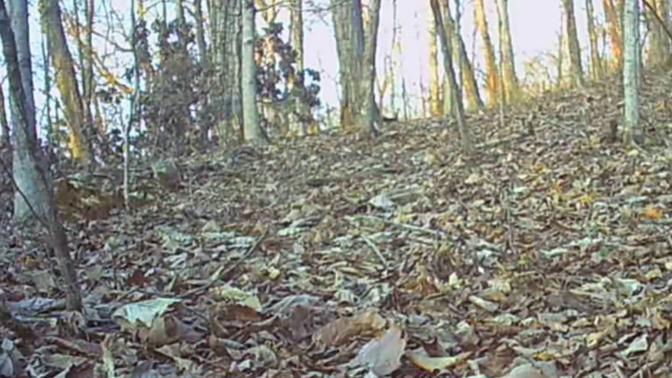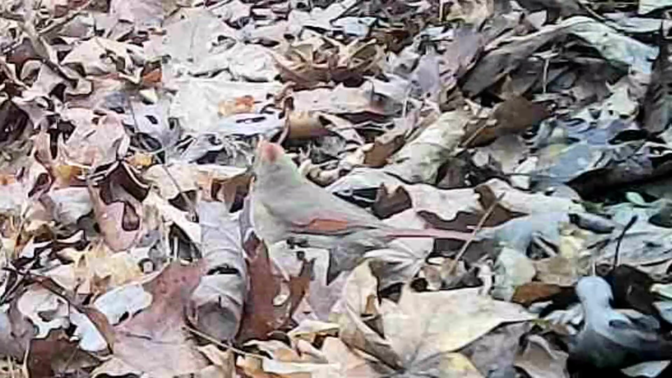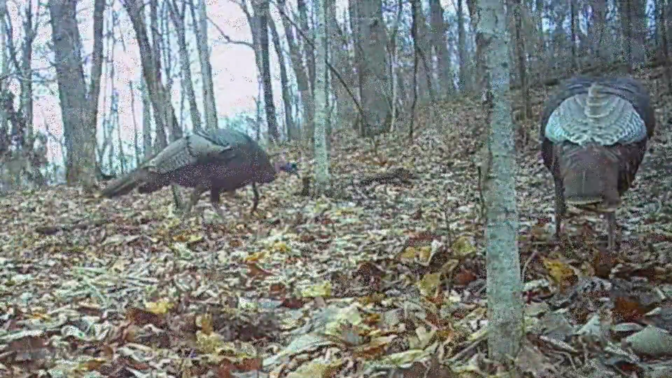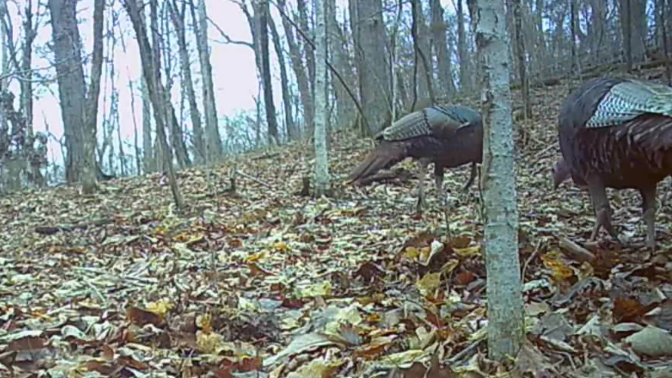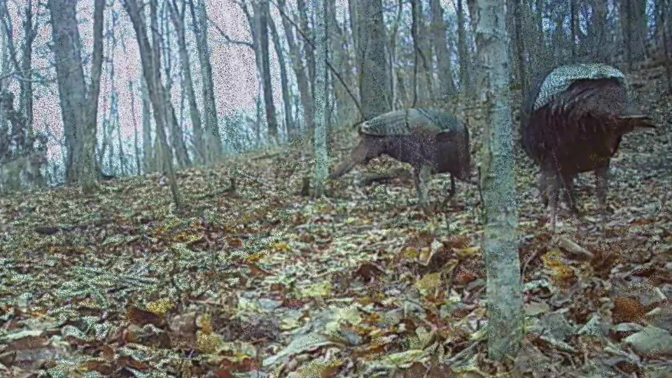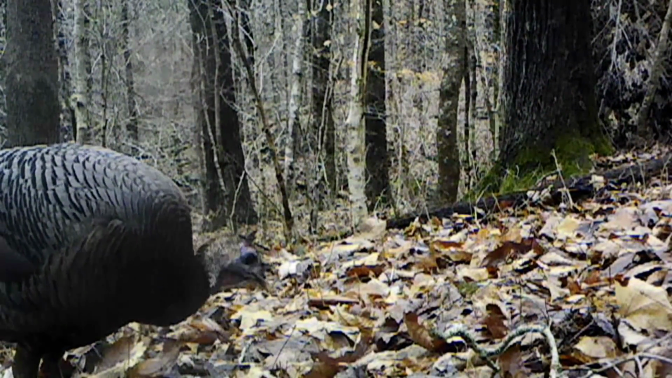I haven't seen Sidewinder. Here's a beautiful little cardinal, female cardinal. Only bird I really got up close, except for these birds. And they're everywhere. It's their time of year. These turkey are really wearing this ridge out. I'll just show you some of the best pictures of them. I've got so many.